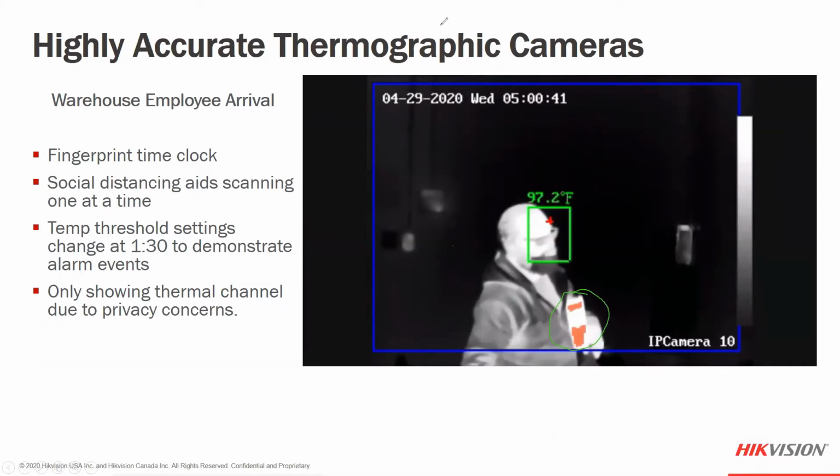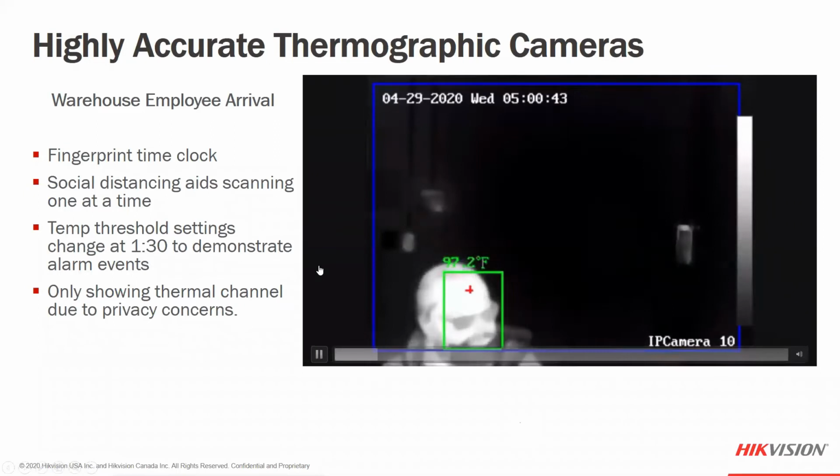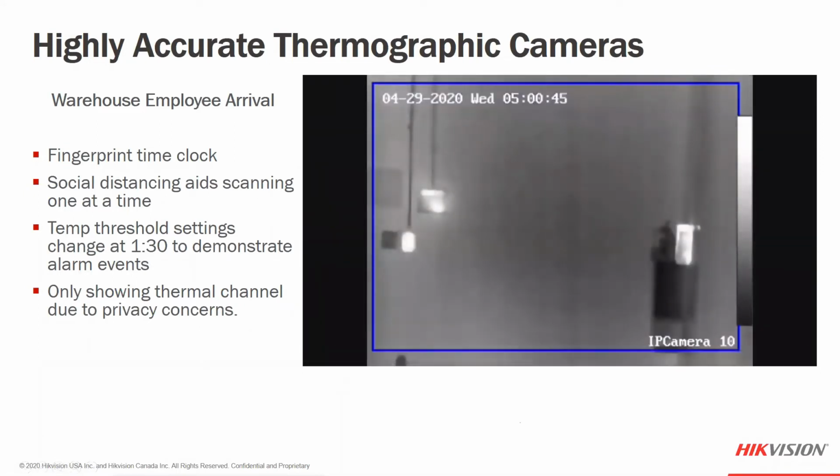So I'll go ahead and let this play now. As you can see, as the other ones come in, this is a quick scan as the people come in.